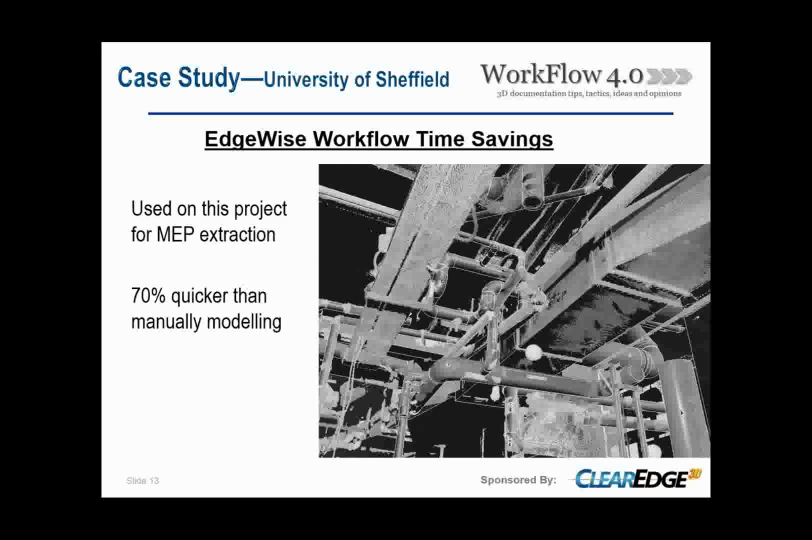Over around 20–25% of the site, I would say, we used this, mostly in the dense areas, because extracting that data was so much faster than doing it manually. We may have had some areas where we used the inbuilt MEP modeling tools within Revit, but as a tool in our armory, it was really advantageous to have it. In these dense areas, we would estimate it increased our efficiency by about 70%.